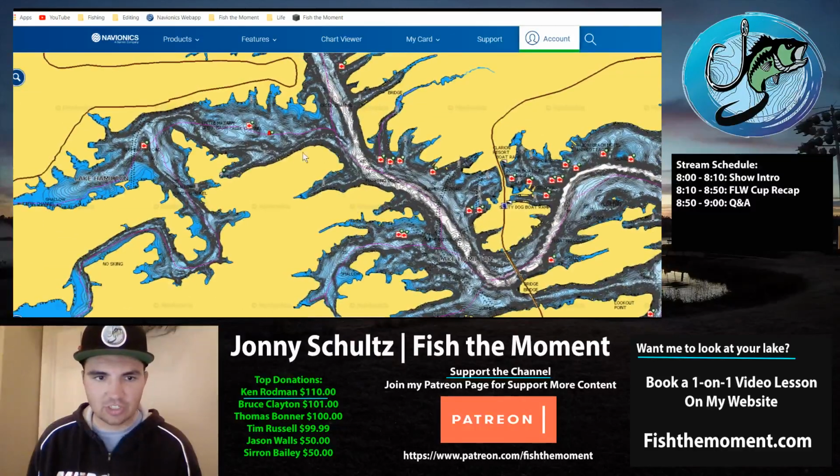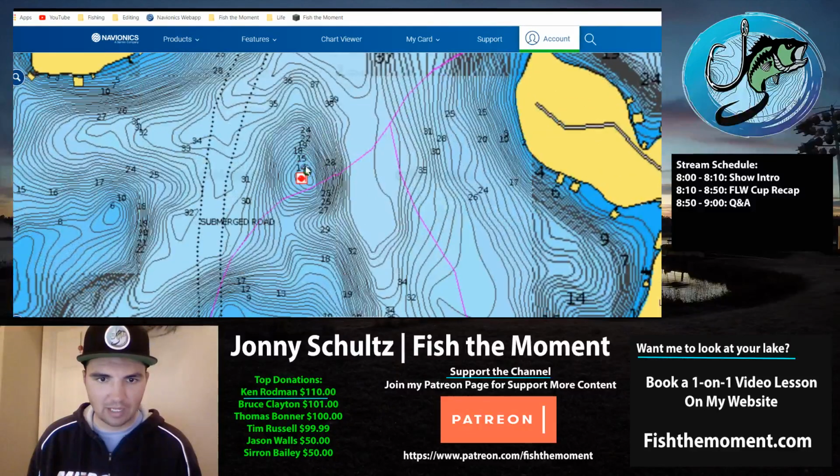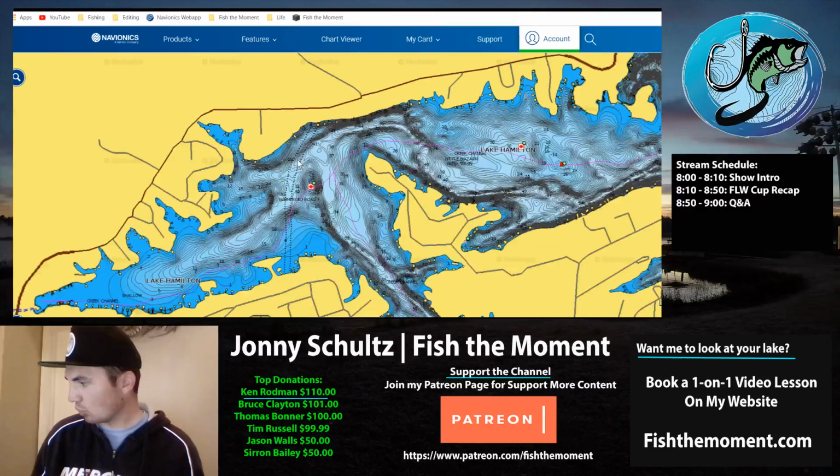I was also finding some fish further out. Here's this big hump. This is where that one brush pile that looked really good was, right off this hump. It's a big community hole, so it's probably been fished like 10 times that day. Also, this is like jet ski and pleasure boater alley, so you're going to get destroyed by pleasure boaters through here.